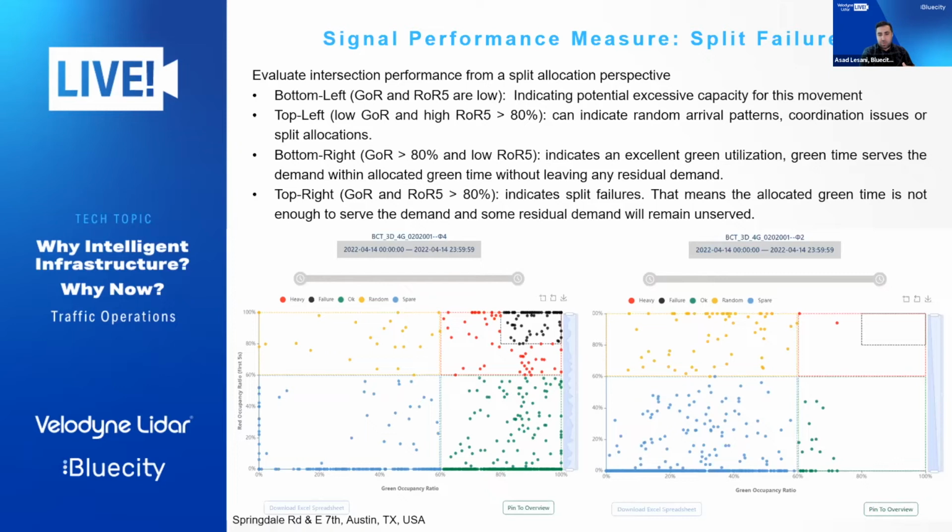On the bottom right corner, you see another part of the measure that indicates excellent green allocation utilization, which means the green time serves the demand within the allocated green time without leaving any residual demand just after the red light. And on the top right is the area you want to pay more attention to, because that indicates split failure.